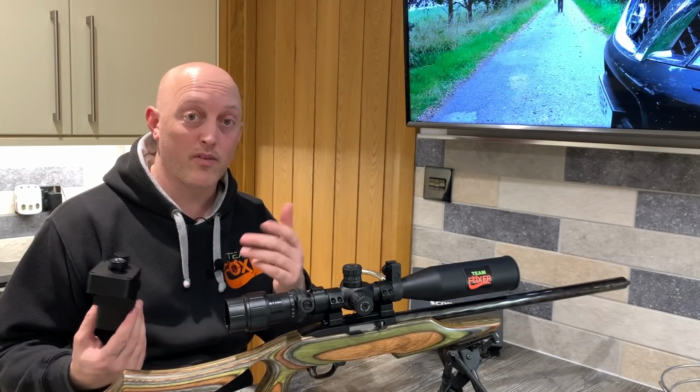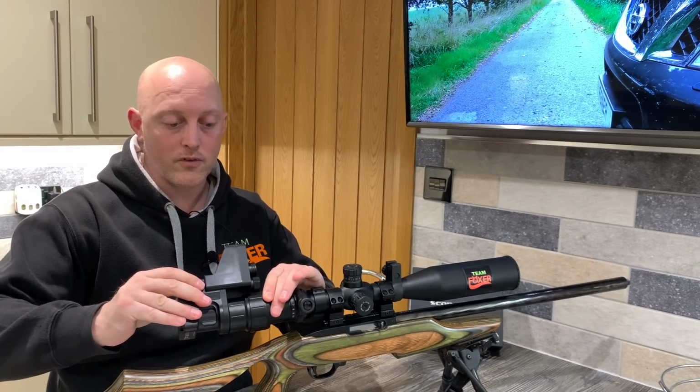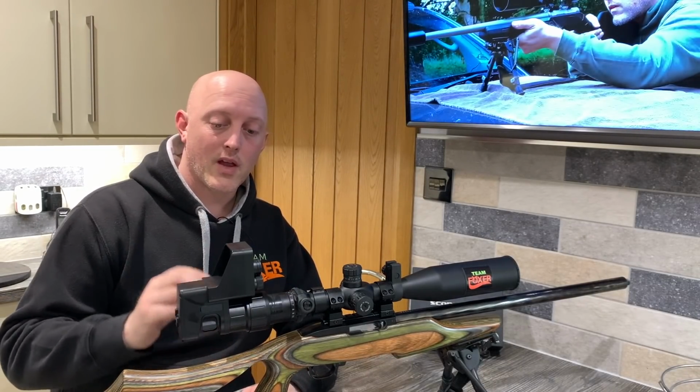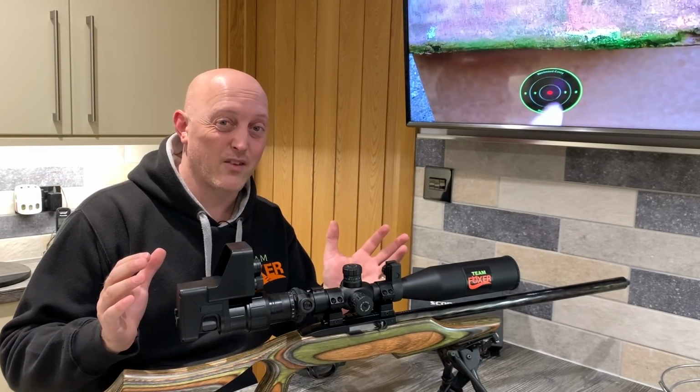It will go in the cabinet with that on no problem. Then simply locate the lugs, give it a half twist or a quarter twist, and it's locked in position. So you can be up and running within a matter of seconds, really.